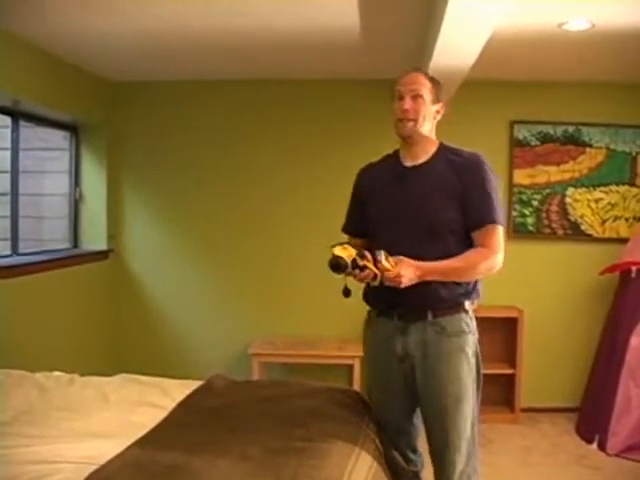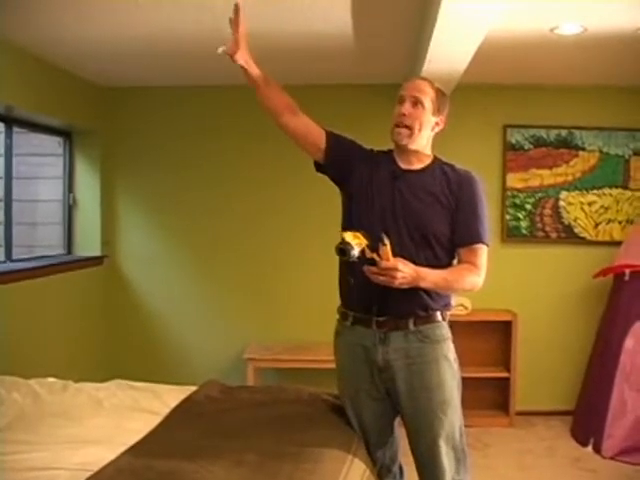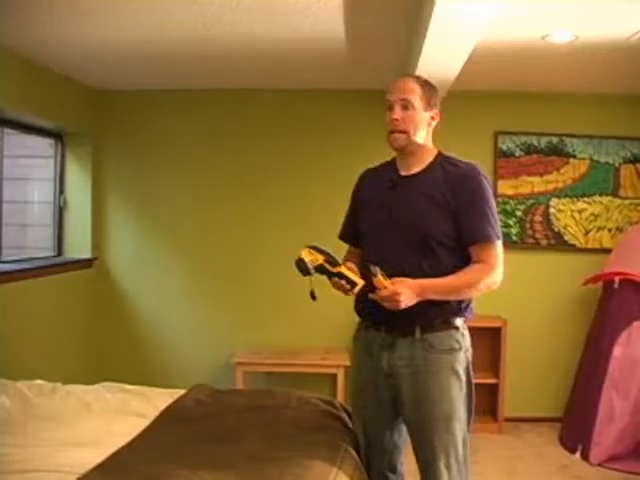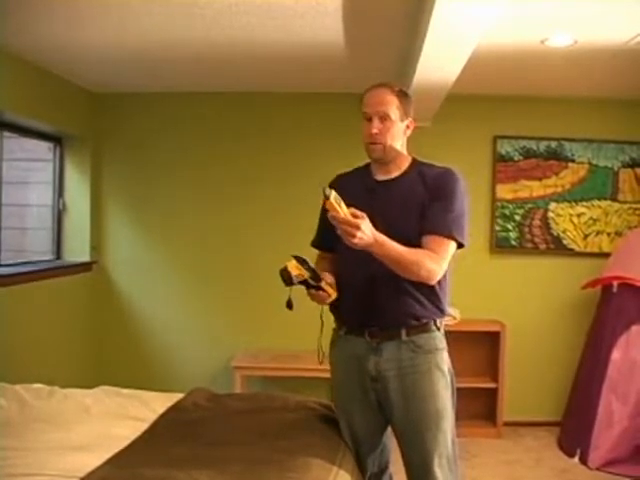So that was interesting. I'll go back upstairs with you and I'll show you the deck area and we'll maybe figure out some more stuff. What's causing this water penetration problem that I really didn't see with my eyes. I did pick up quickly with the infrared and I confirmed it with my moisture meter.